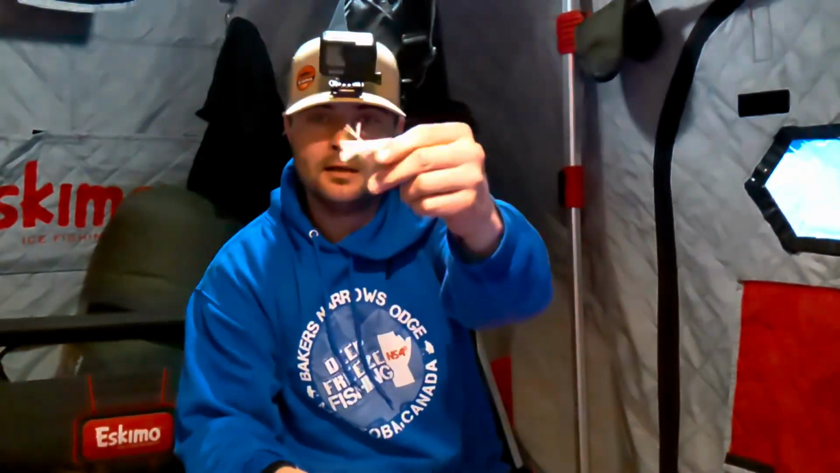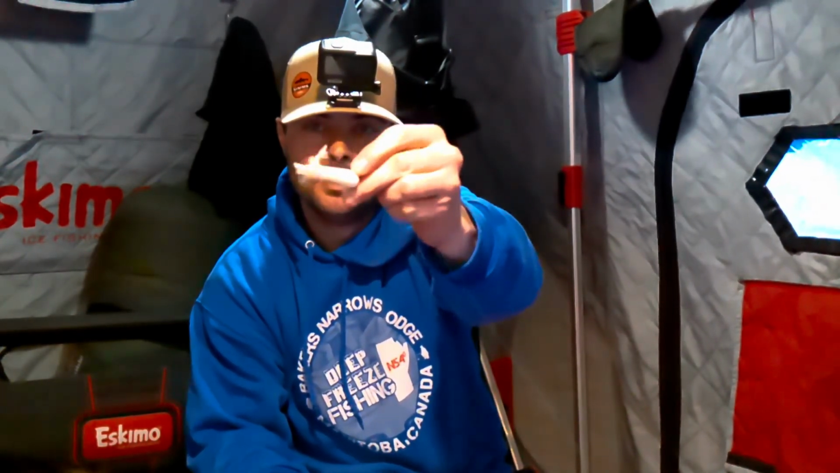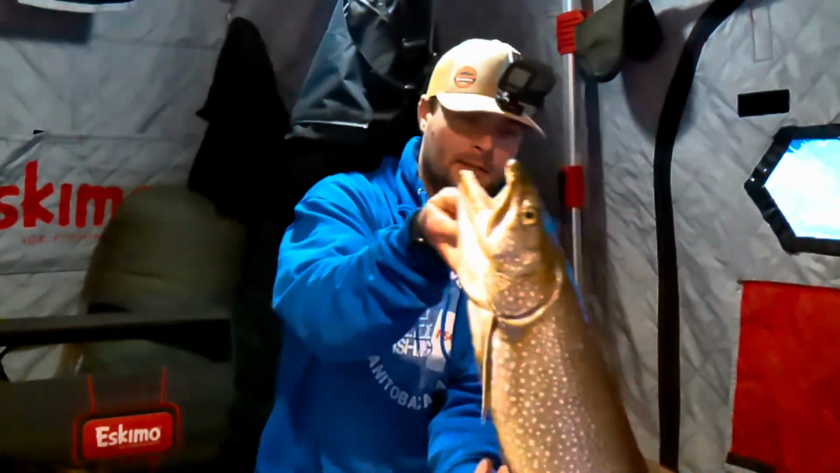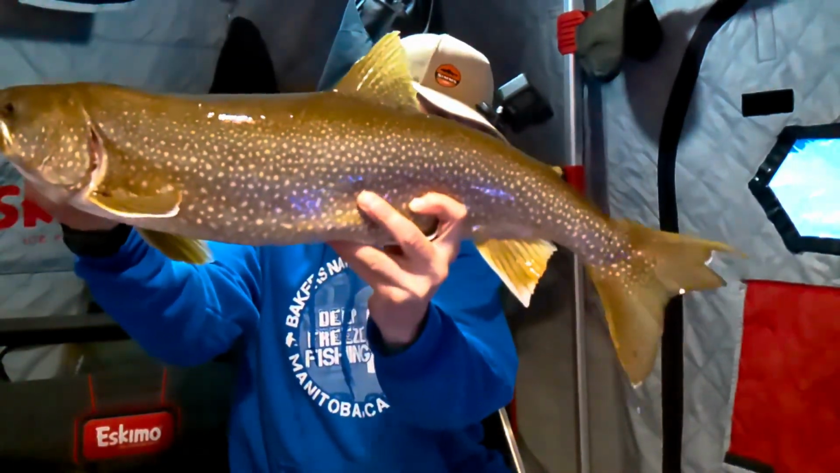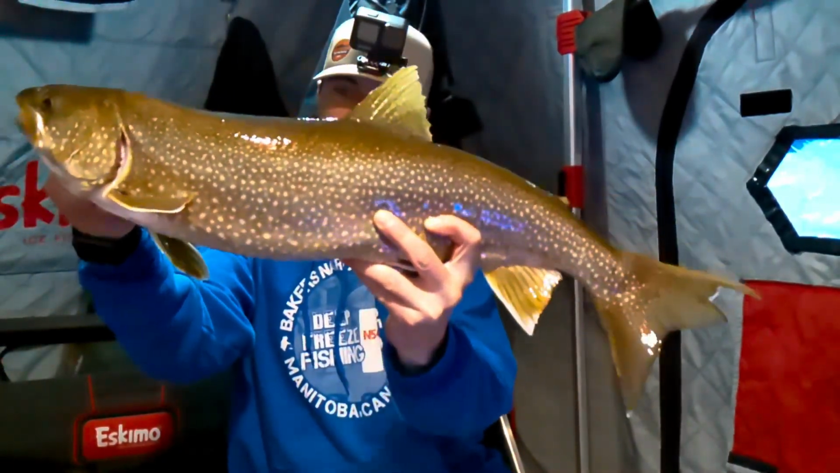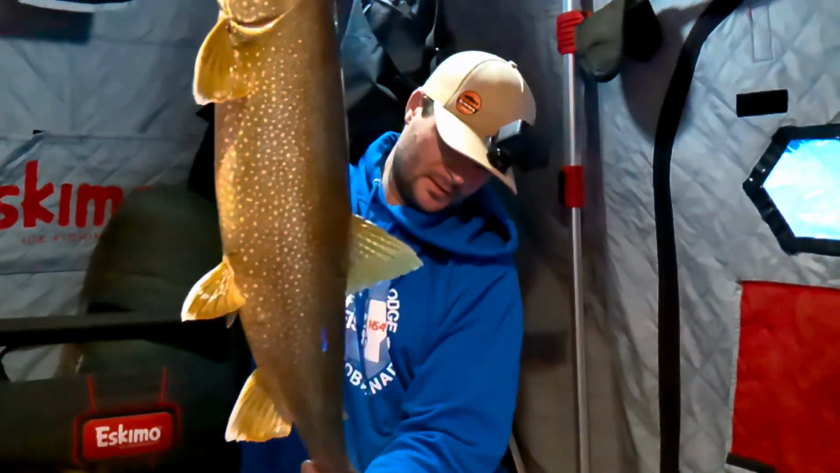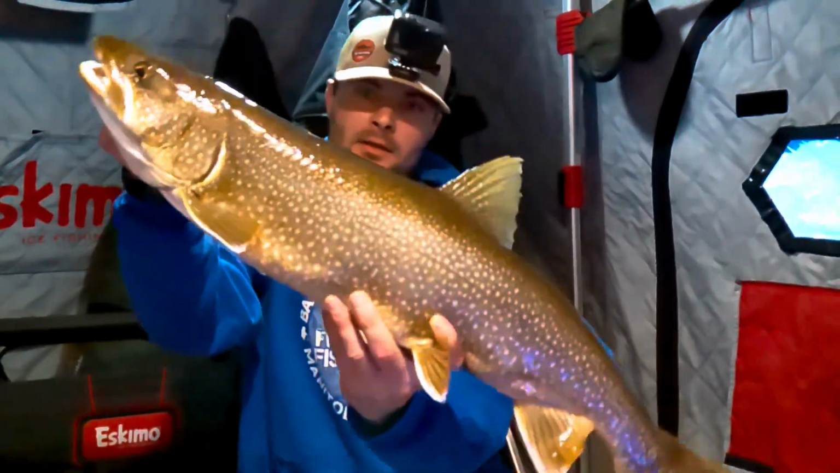Right on that True North bait. That's a 2.5 tube. And yeah, a nice lake trout. Or is that a splake? It's got a flat tail. I think that's a splake. Dandy.